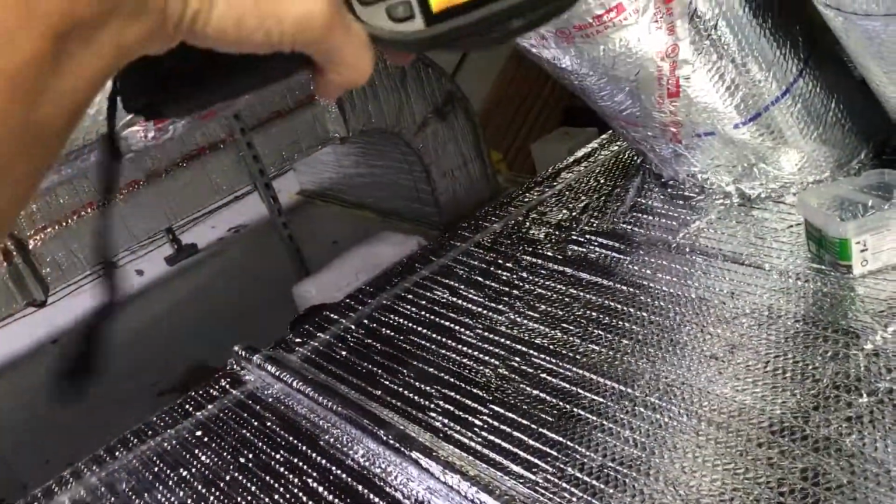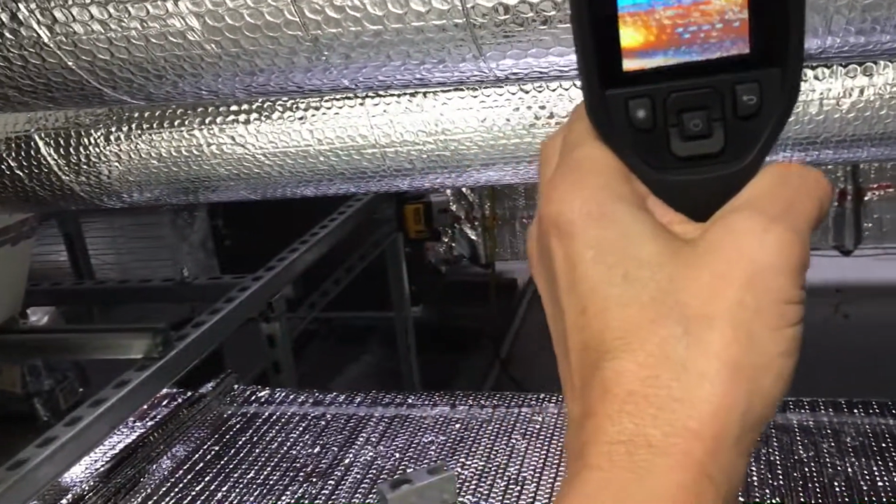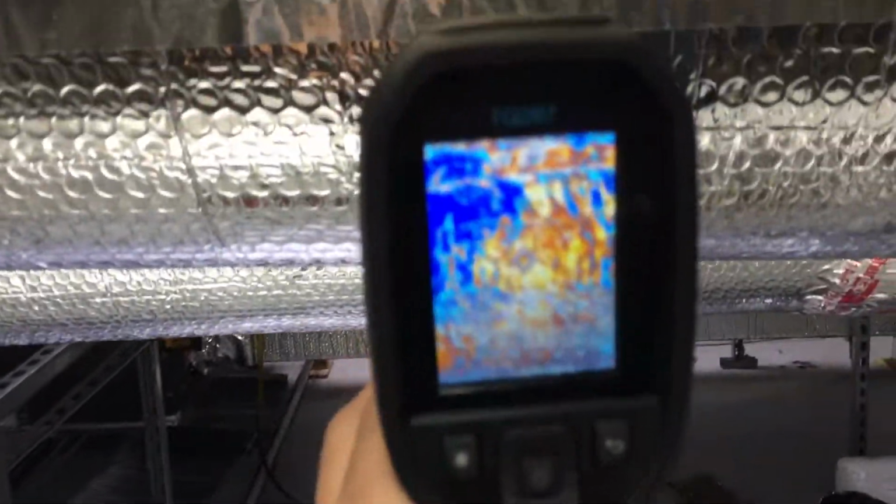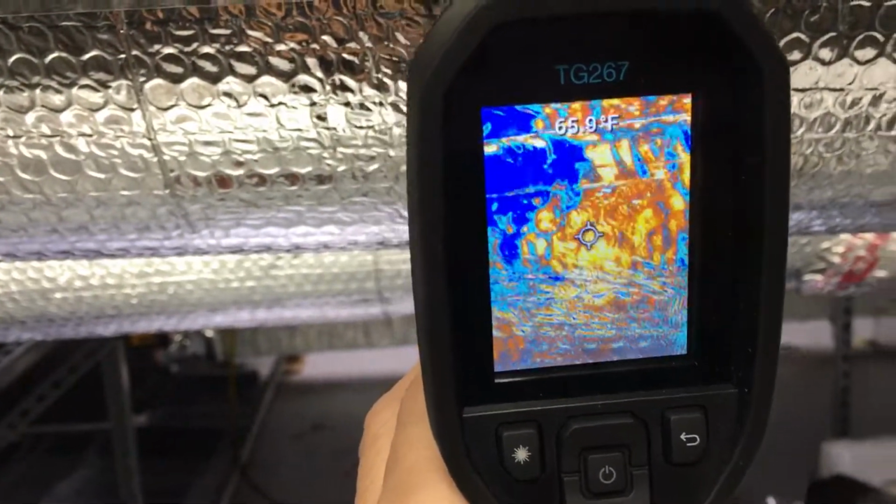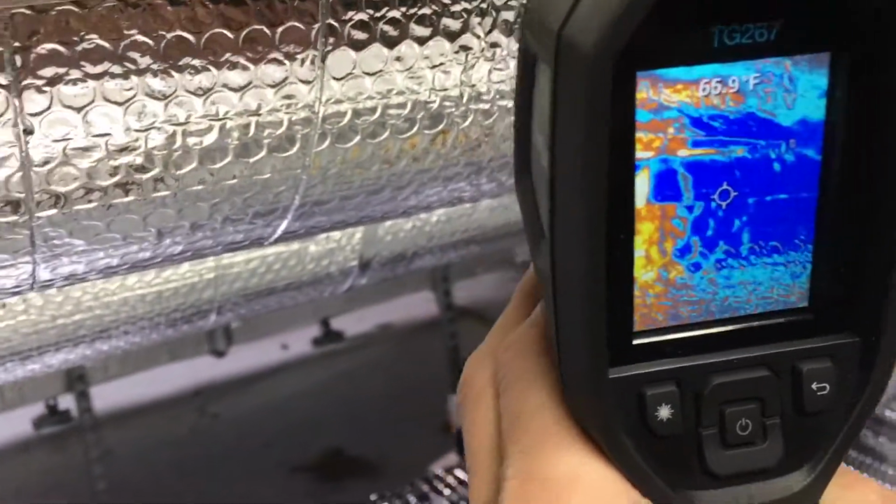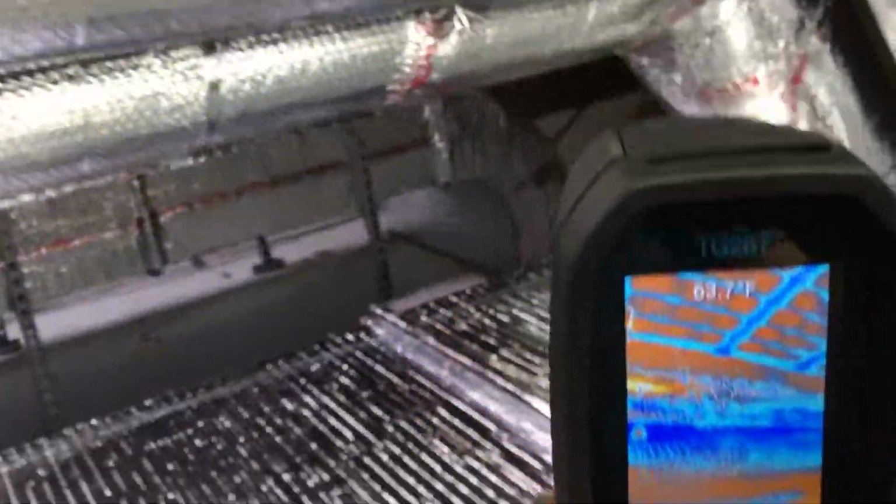Now it's at an angle like this, but if you look down here, there's cold concrete, cold wall, so it's like a mirror. Now if I go over here, I think that's me. Oops, right there. So 76 degrees because I'm standing there. But if I move out of the way, now it's 60 degrees.